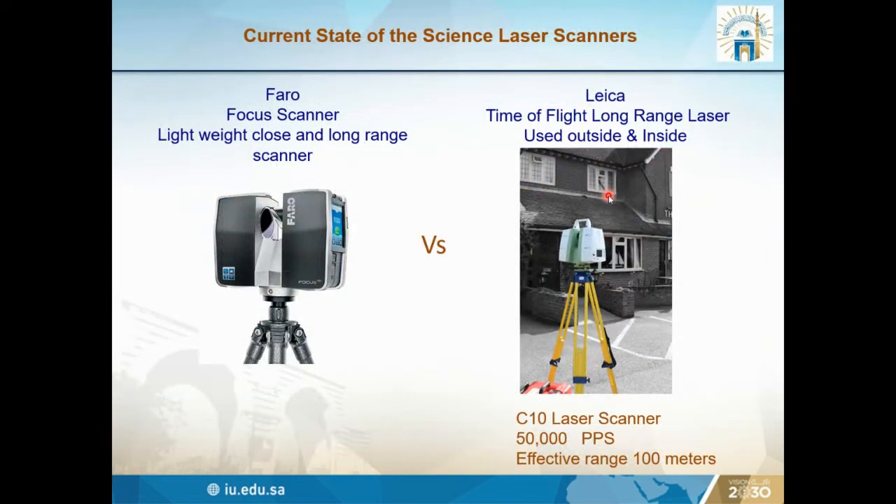Well, there are so many laser scanner devices available. Once we were submitting our project, we went through many different exercises to decide which laser scanner we should buy. So we decided on the Faro laser scanner, and another competitor for this company is Leica. They also have very good quality scanners, but there are advantages and disadvantages for each of them.